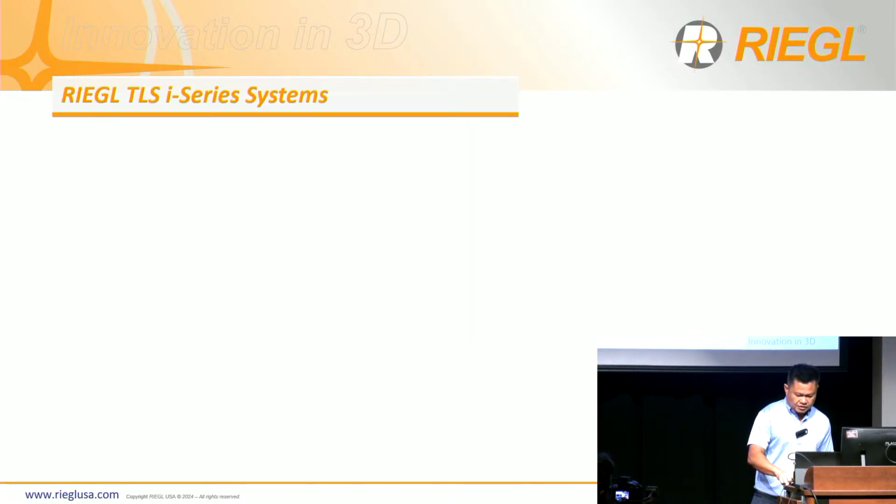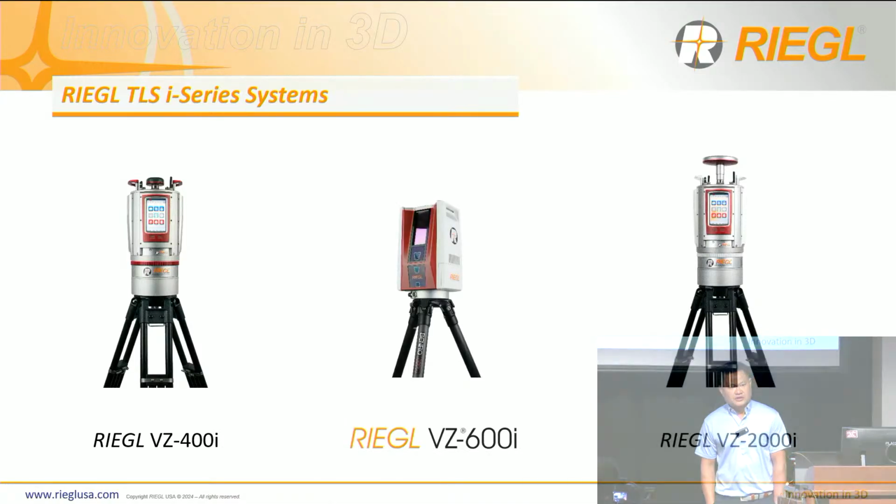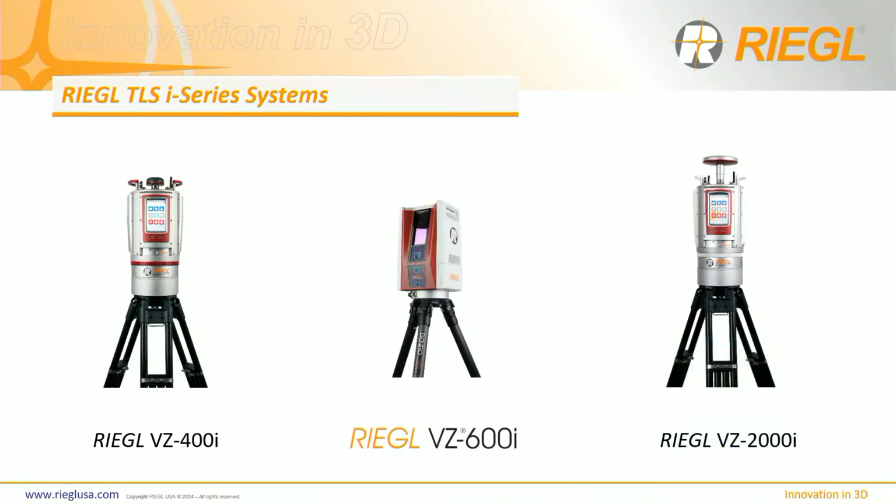So let's just go ahead and look at the lineup of our terrestrial laser scanners. On the left and the right, we have our proven I-series systems. The 400i has been a very robust, proven system in the surveying, engineering, transportation, and mapping market.